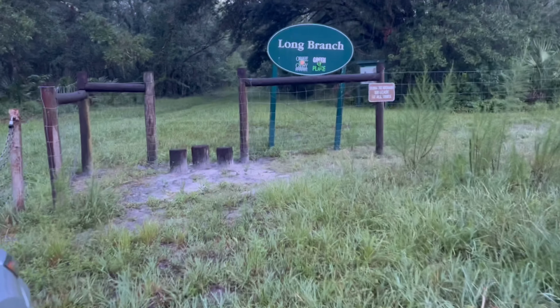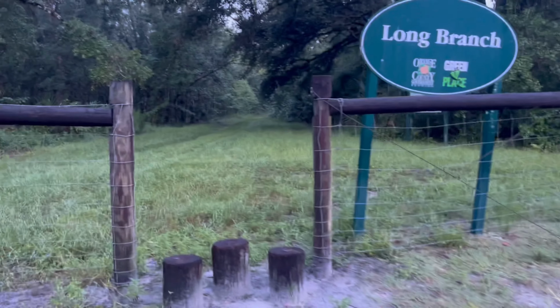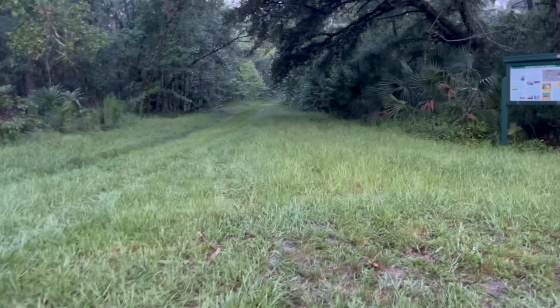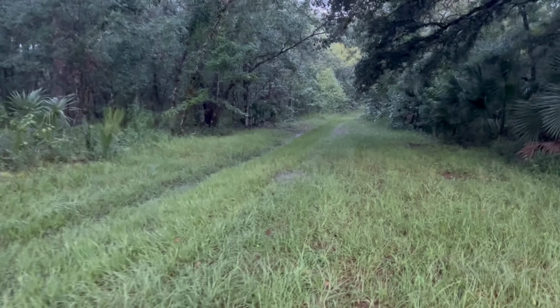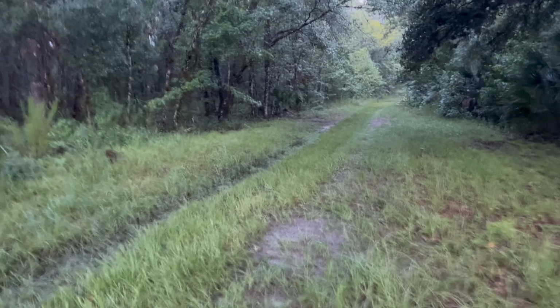Alright guys, we're at our next location here, the Long Branch Trail. And we'll see how this one turns out. There's somebody here already. So, we don't have far to go inside.